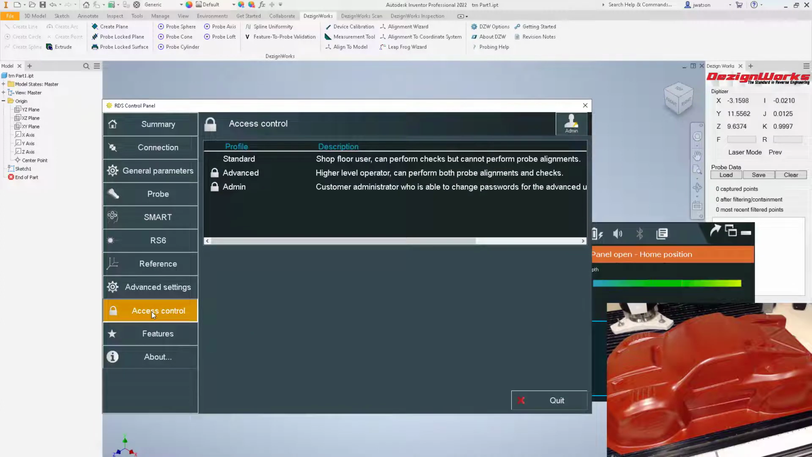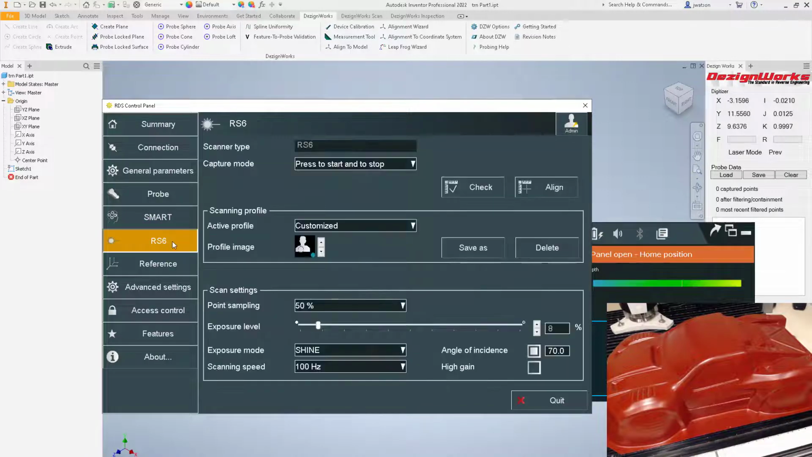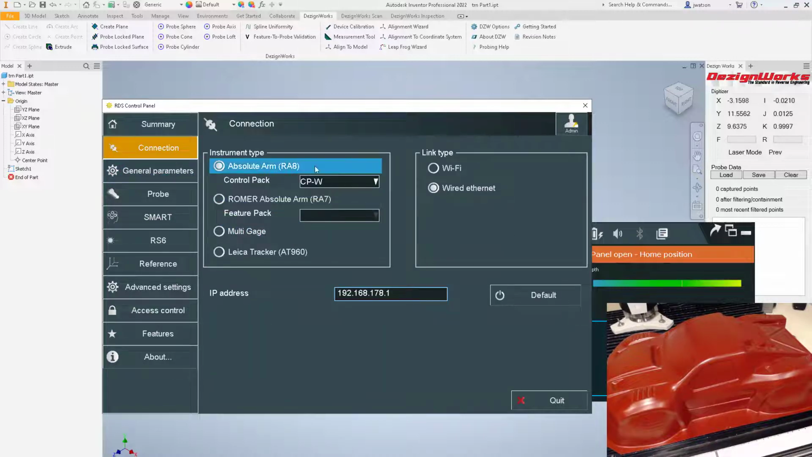Under access control, you can leave that alone, and features, all that's fine. One thing under RS6, if you're having trouble connecting, you may need to call Hexagon, but you'll want to normally go to connection, and there are different settings up here for different devices. So if you're having trouble connecting, contact Hexagon, because this is all changed.